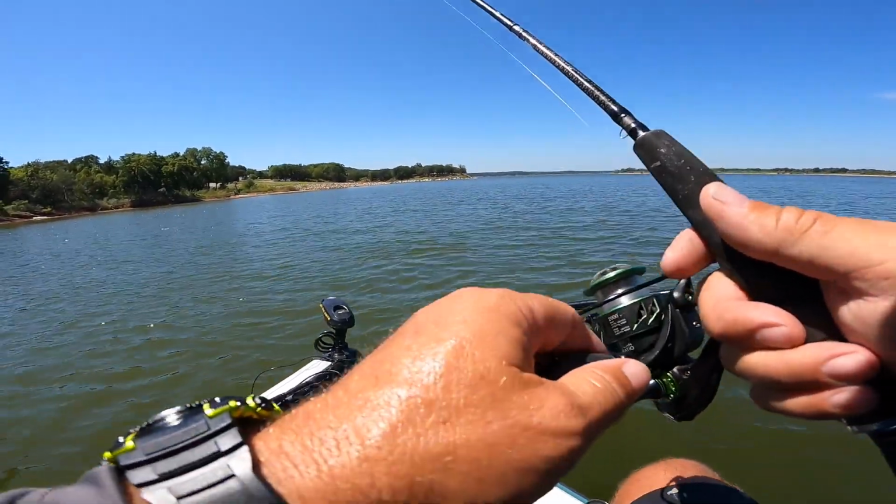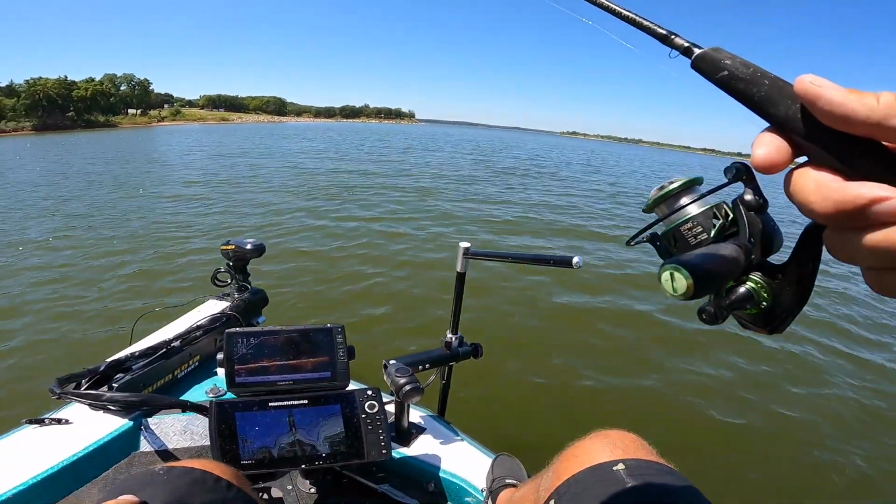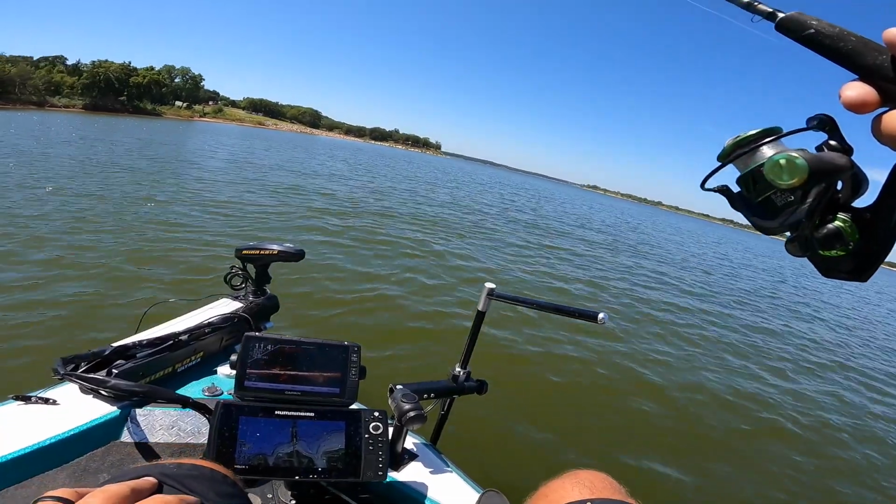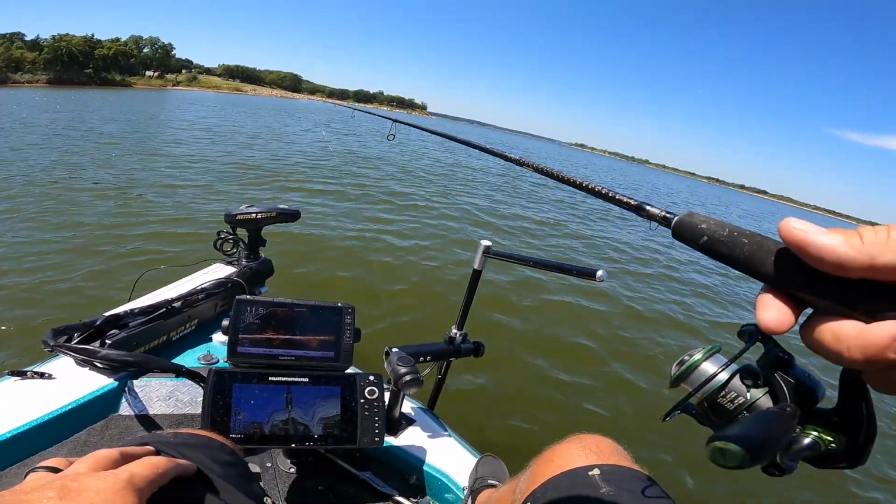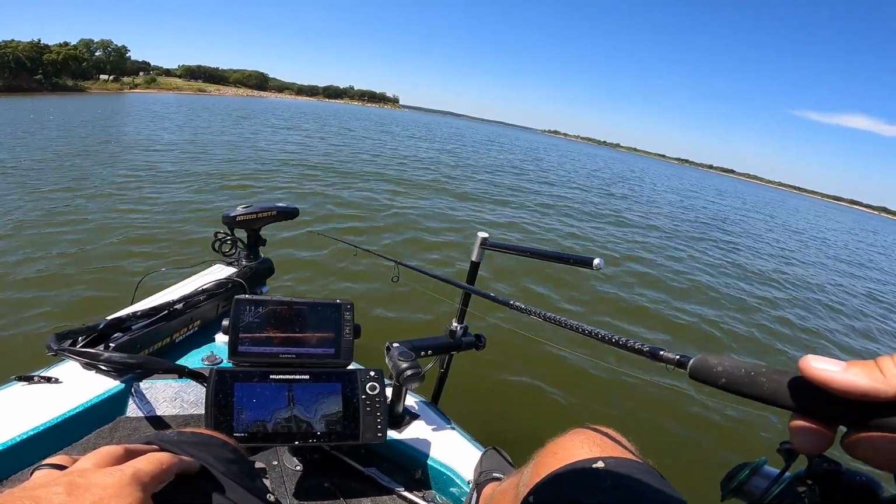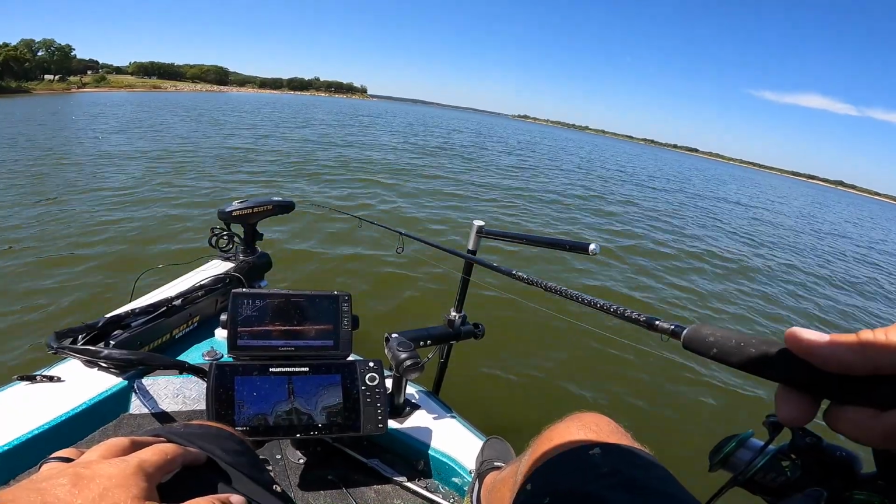I was trying to leave and I ran across this laydown. It's not stacked up, but sometimes that's good. Sometimes the ones that aren't stacked up have big fish on them. So just gonna put a jig down there and see what happens.